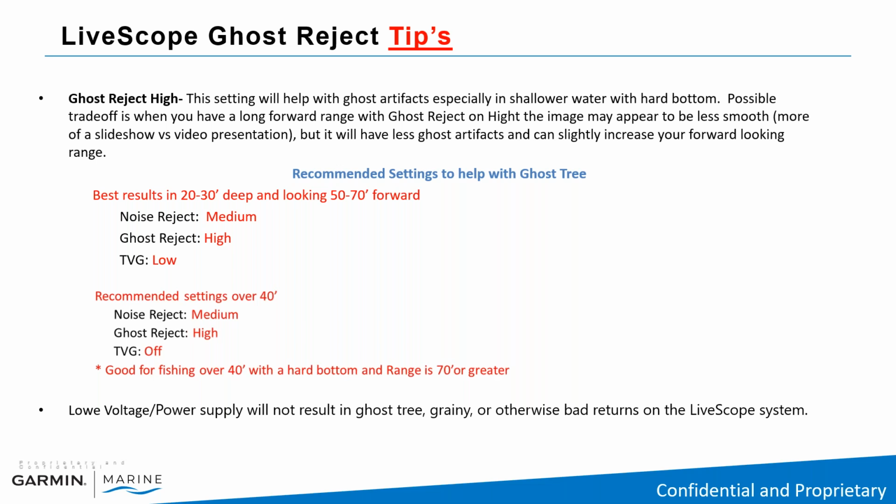So two settings I recommend trying. If you're fishing in 20 to 30 feet and your range is set forward 50 to 70, noise reject on medium, Ghost Reject on high, and TVGs to low. If you're fishing over 40 feet of water, noise reject on medium, Ghost Reject on high, and TVGs off. This is good for fishing, again, over 40 feet of water with a hard bottom and ranges set to around 70 feet or greater. But really, I don't recommend going further than 70 feet.